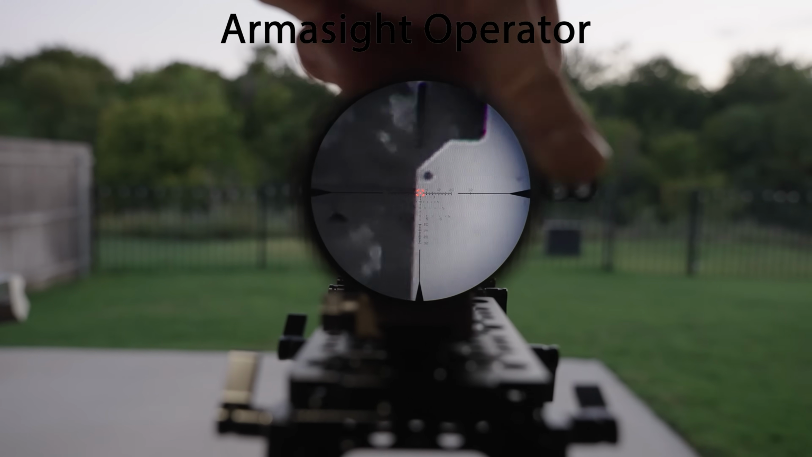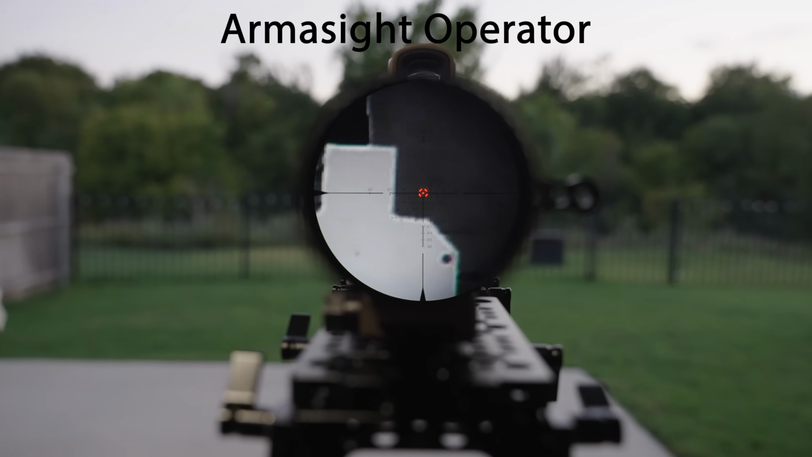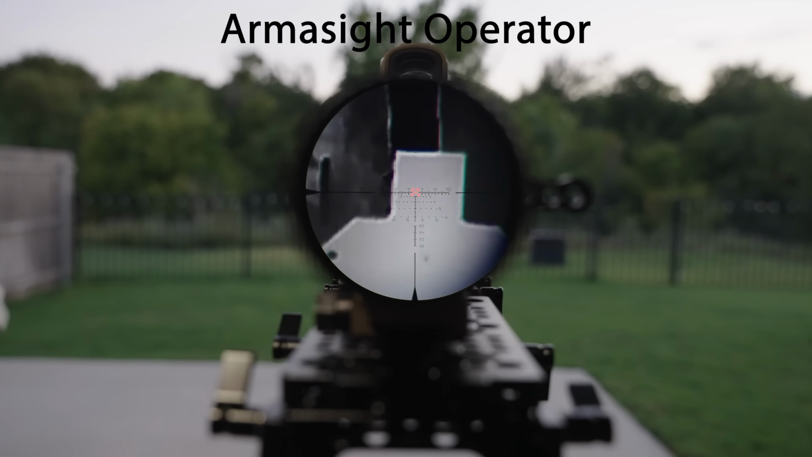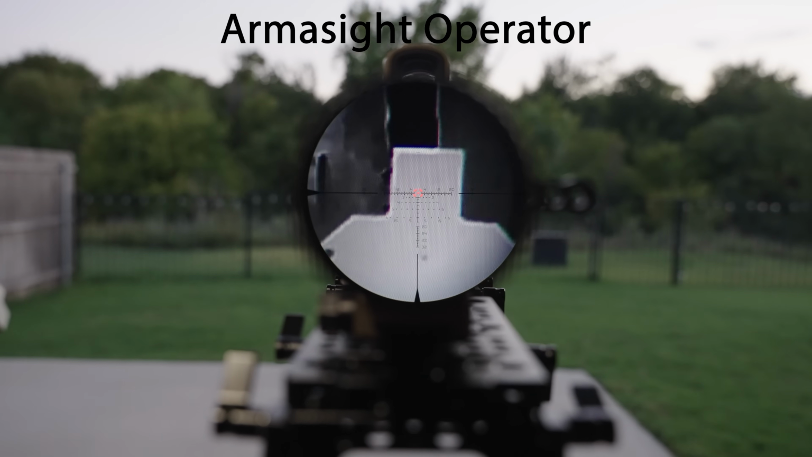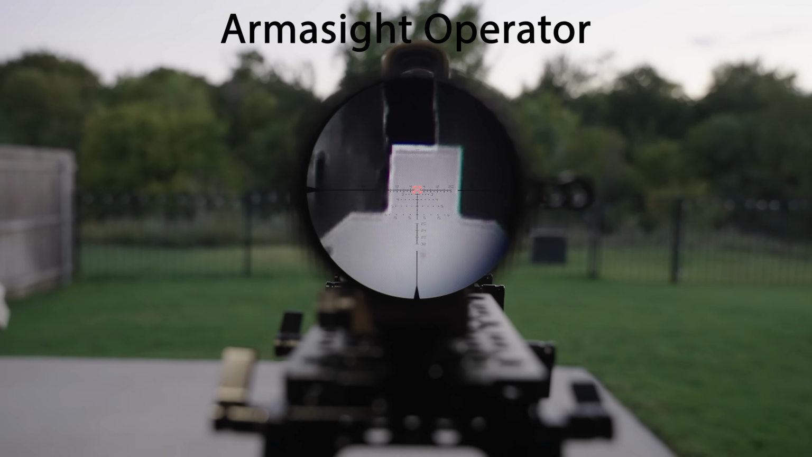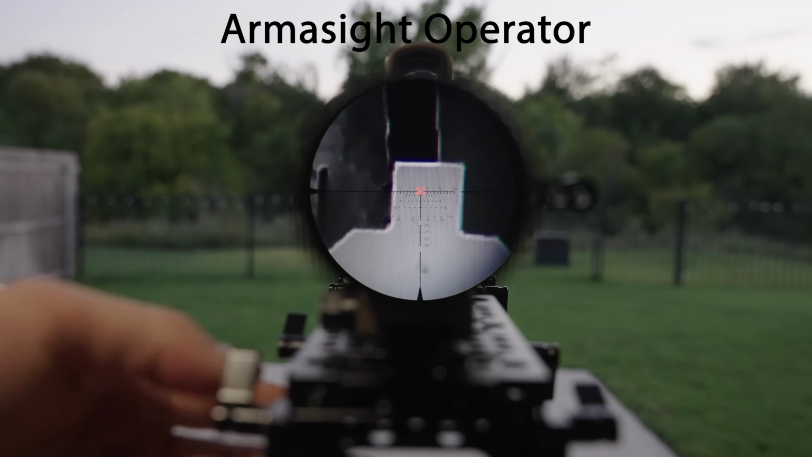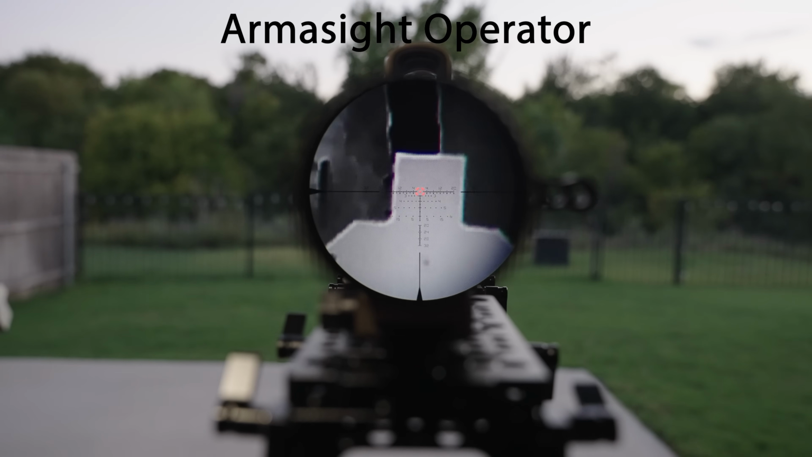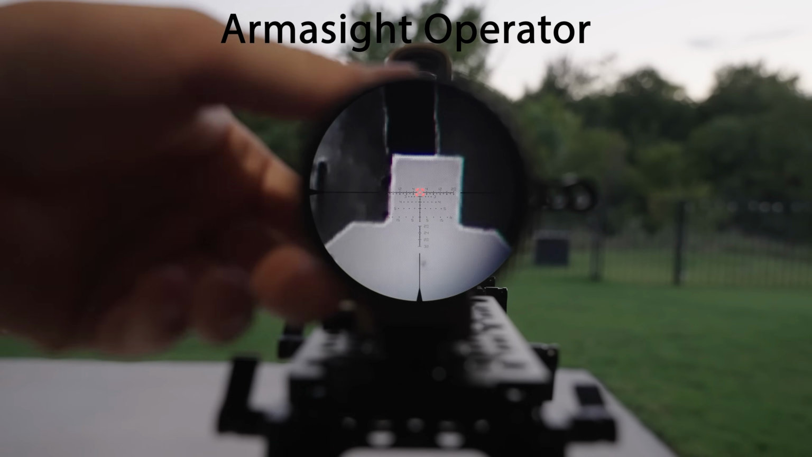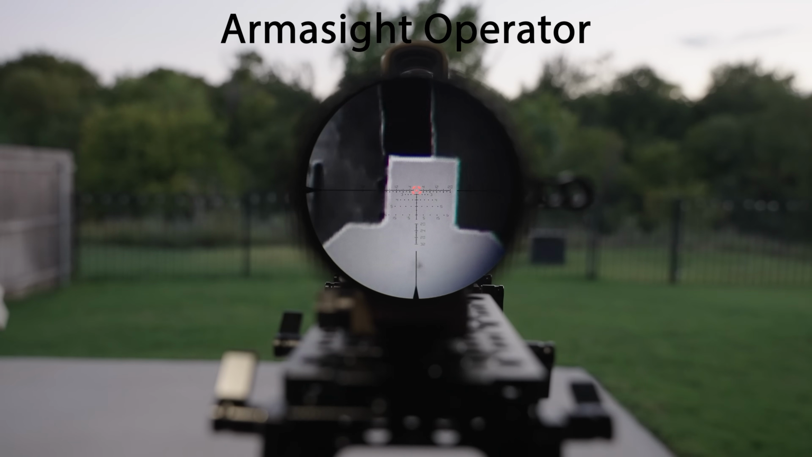So now let's do the resolution test. And when I reviewed the Armor Sight, I was pretty pleased with how things held up. So let me make sure the camera is in focus as much as I can. And I did pre-focus the thermal prior to doing it through a camera so I could see it better. So here is 10 power on the Armor Sight Operator. And once again, it holds up pretty good to where it will help you make a more precise shot, although you are pixelated. So just kind of pixel peeping here, seeing what we are up against.